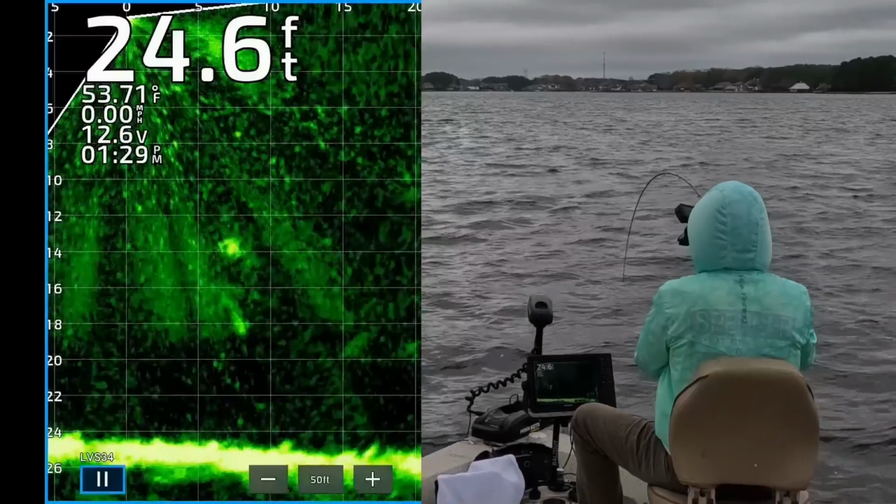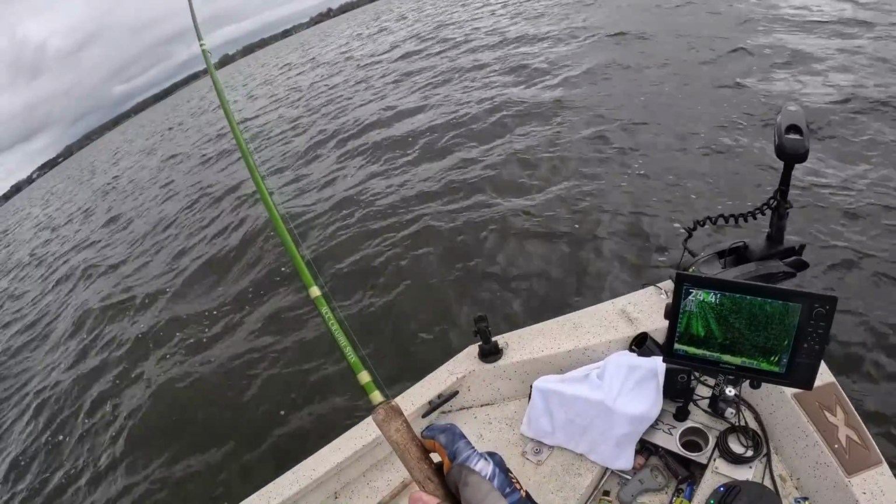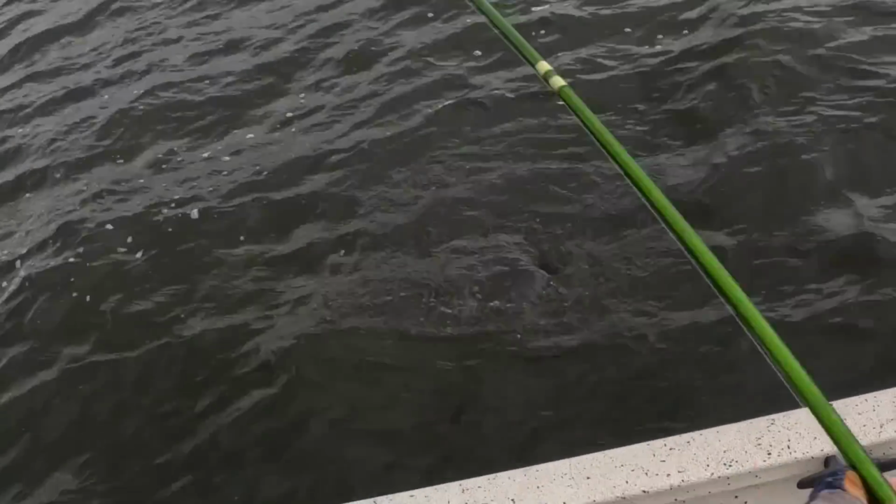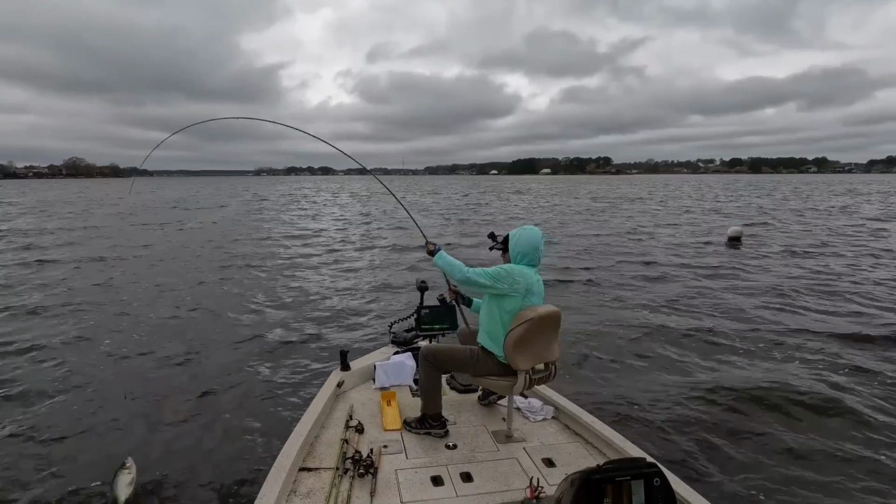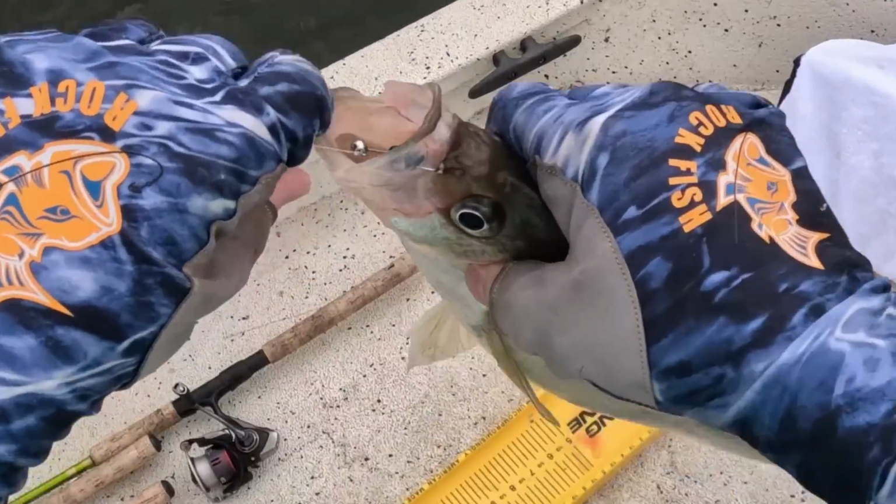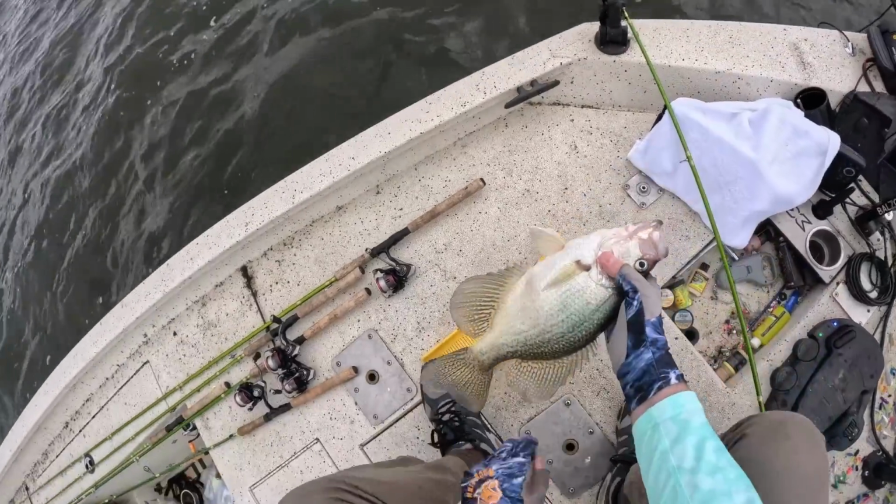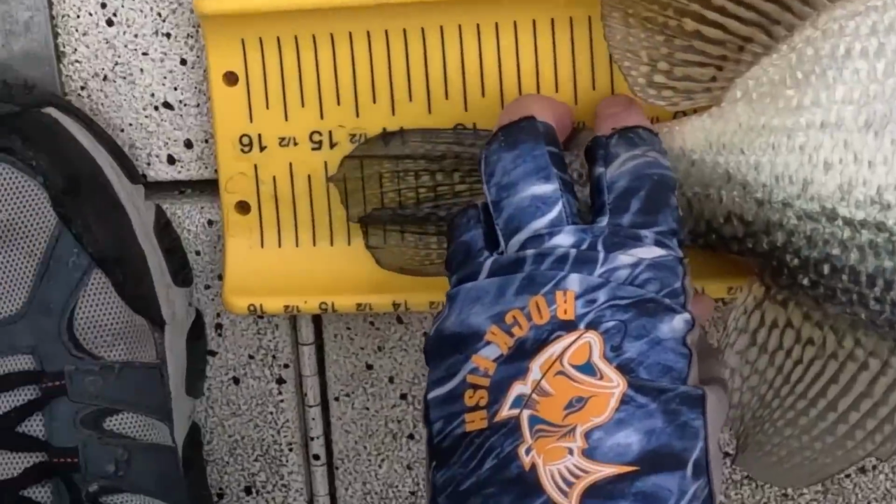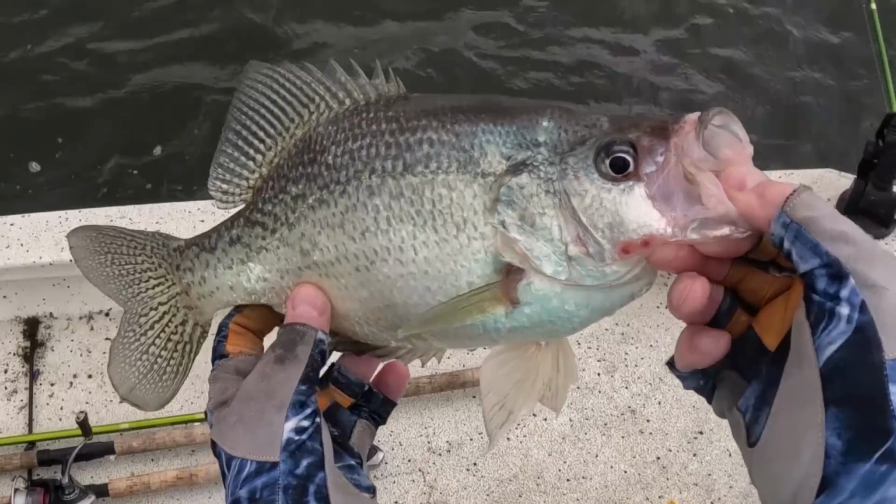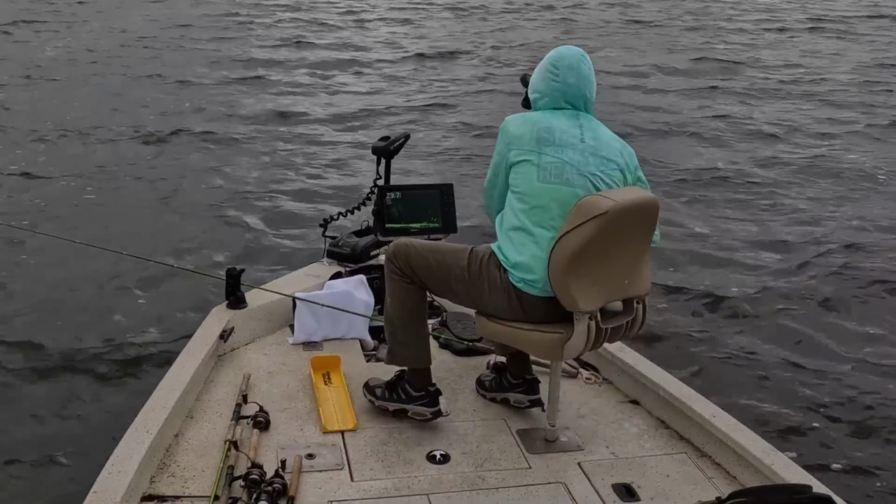There he is, right under the boat. That's a good one too. Oh my goodness, get up in the boat, little fella. Get in this boat. Goodness gracious. Look at the size of this mean toad right here. That sucker's 15 inches long. Not gonna keep you. I'm gonna let you go. Look at that, 15 inch. Get out there and make some babies for me.